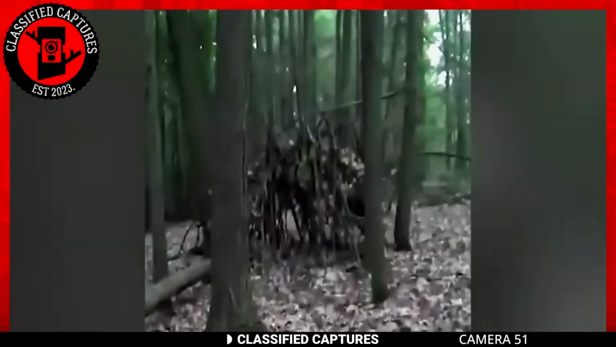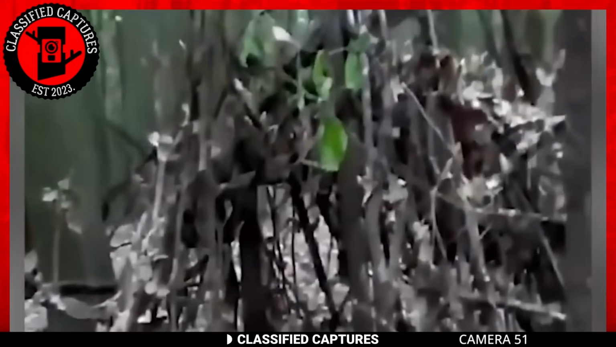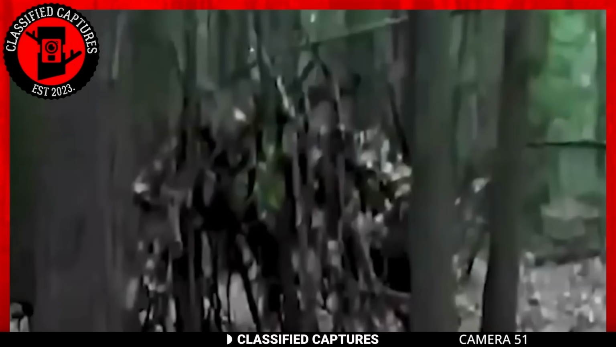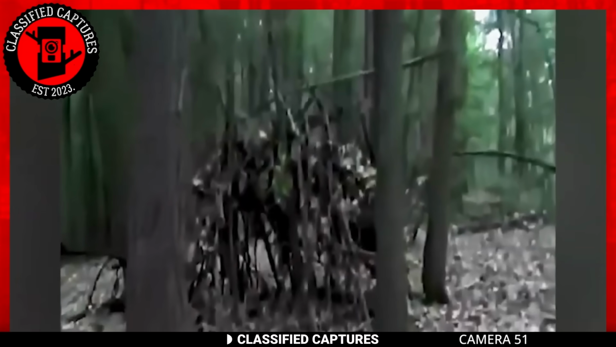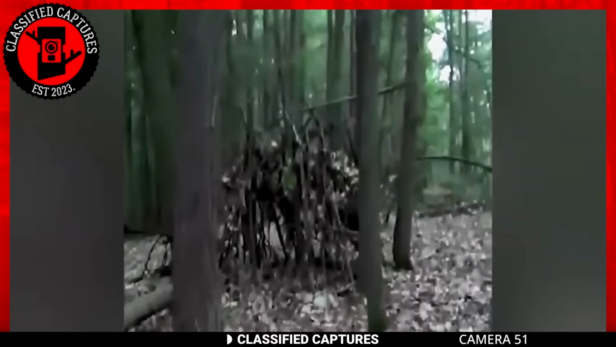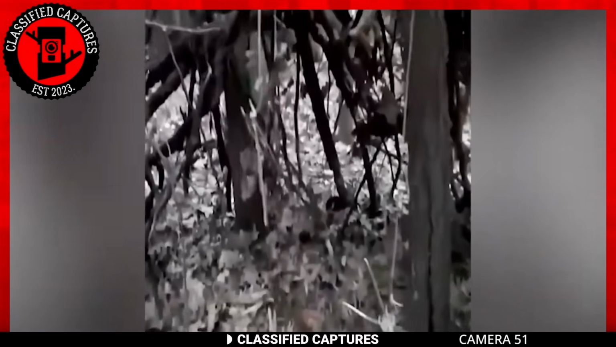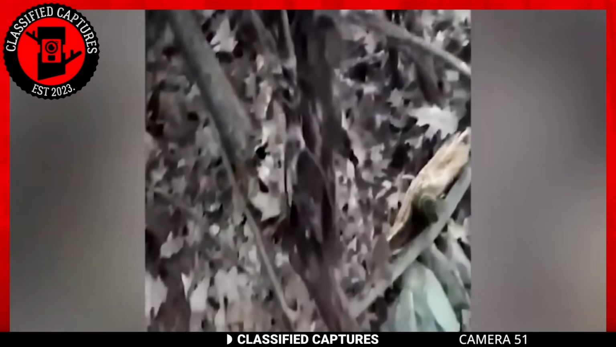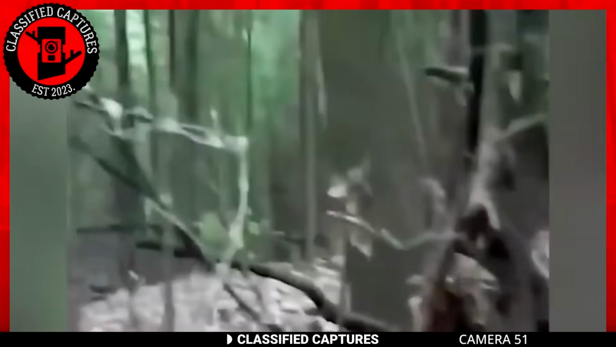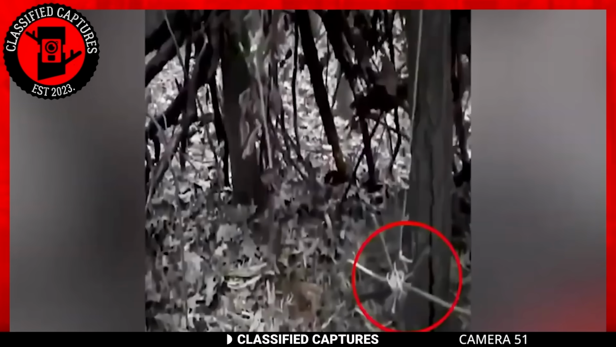Next, we have this strange structure that was spotted in the woods. The structure looks big enough to fit a person or even two, yet not resilient enough to provide shelter for rainfall. It had twigs and other materials tied together to make it stand strong, meaning it was put together by someone with intelligence. Because, well, let's be honest, no animal is capable of this, not even the smartest apes that I'm aware of.